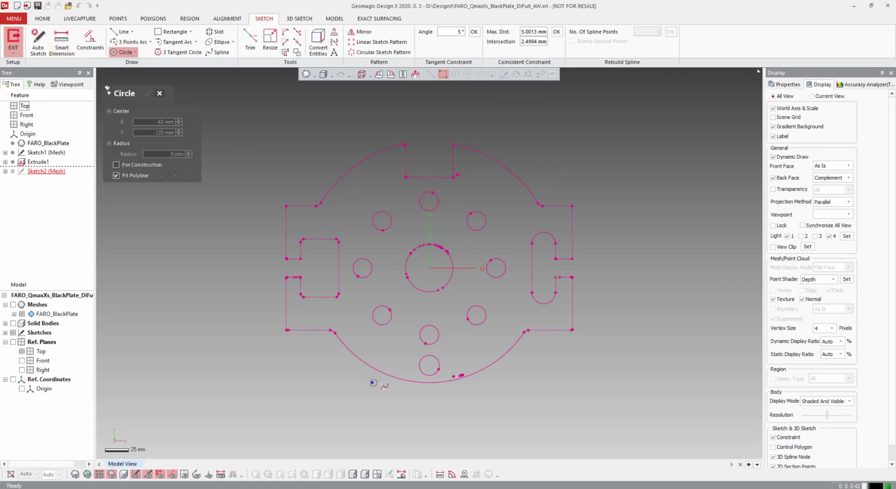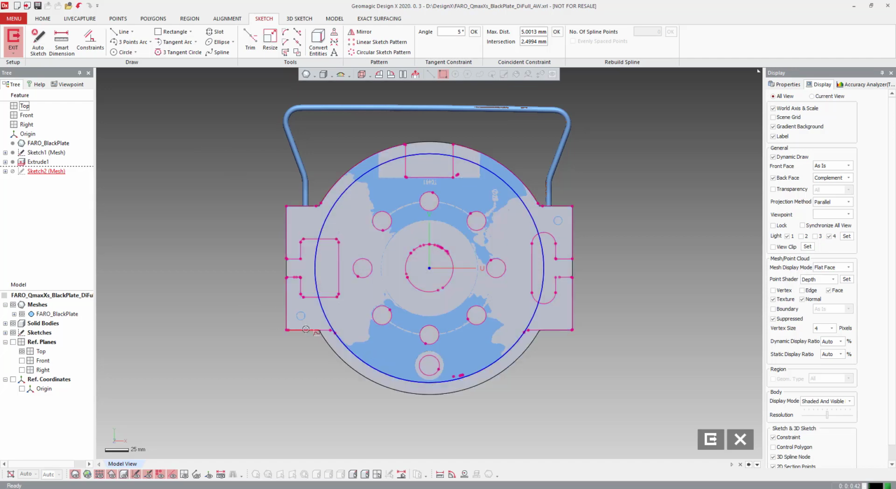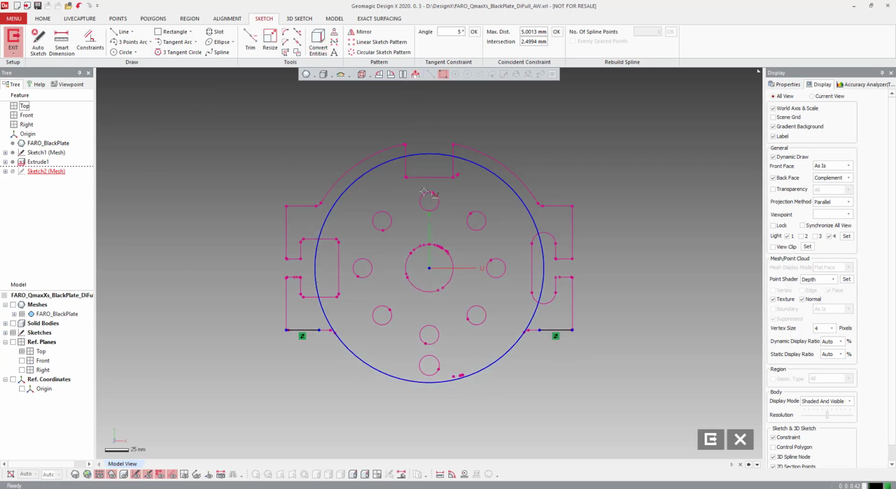We're going to drop a circle on here like this. Okay, we need these edge lines. What we're going to do to get those is convert them from the CAD. So we'll just take convert entities here. Grab them. Okay, get rid of the CAD now. We're going to dimension this circle. Okay, somebody probably made it 120.